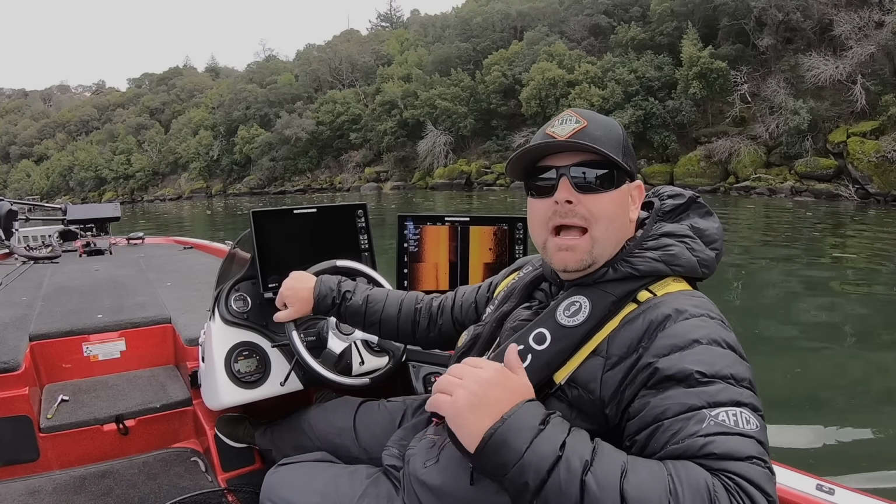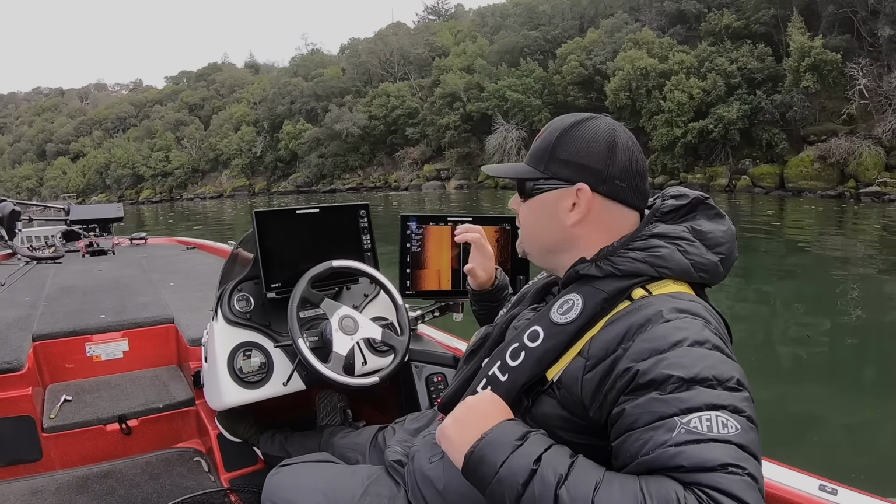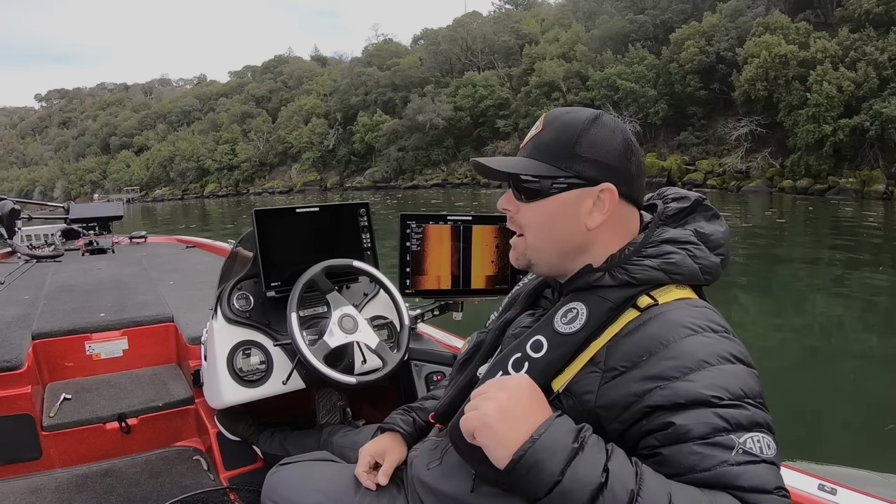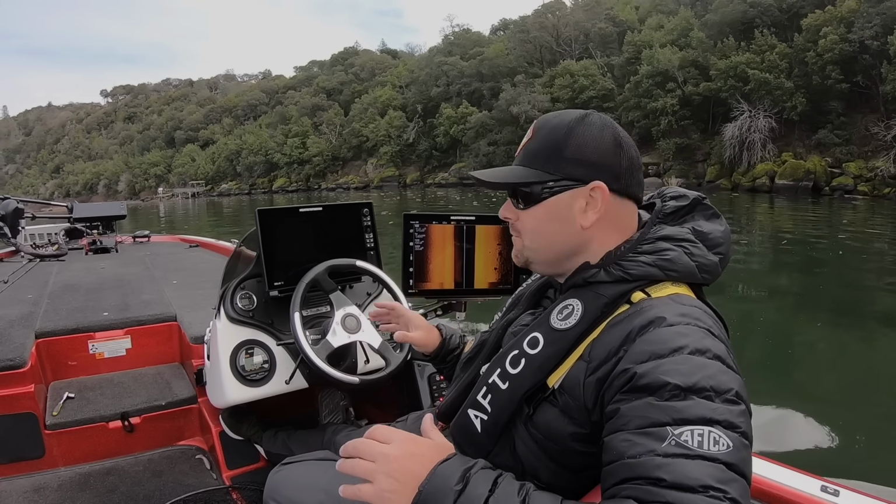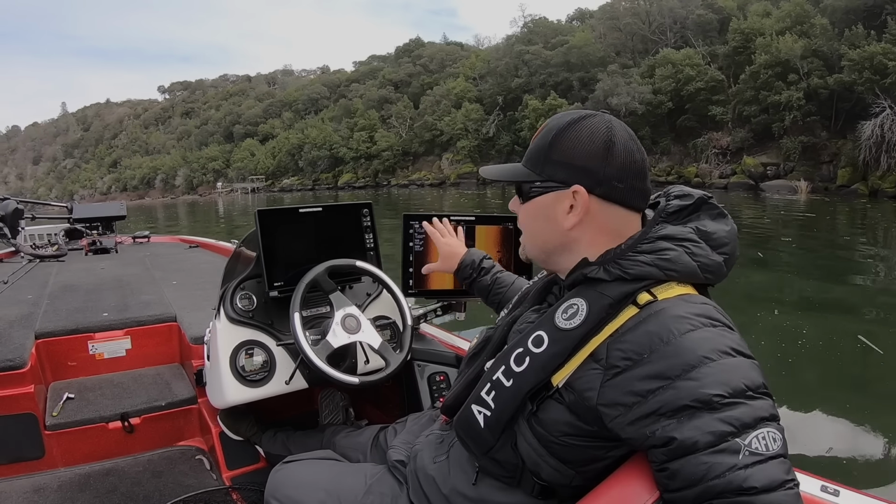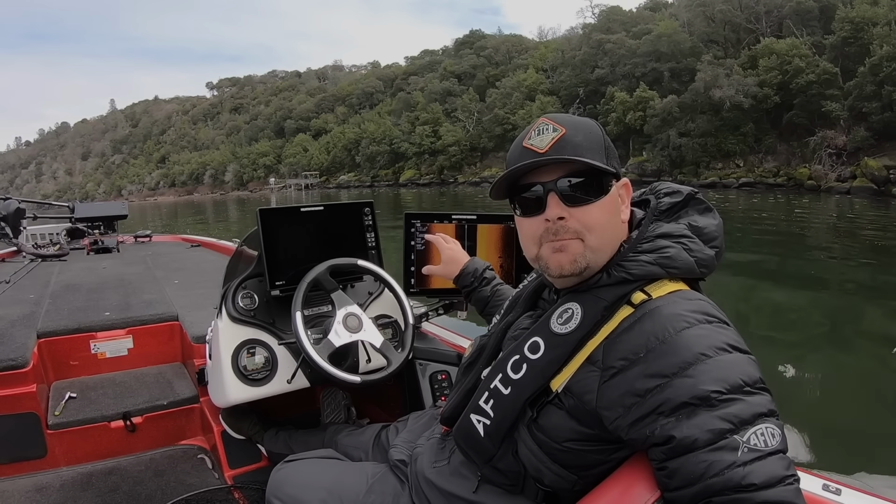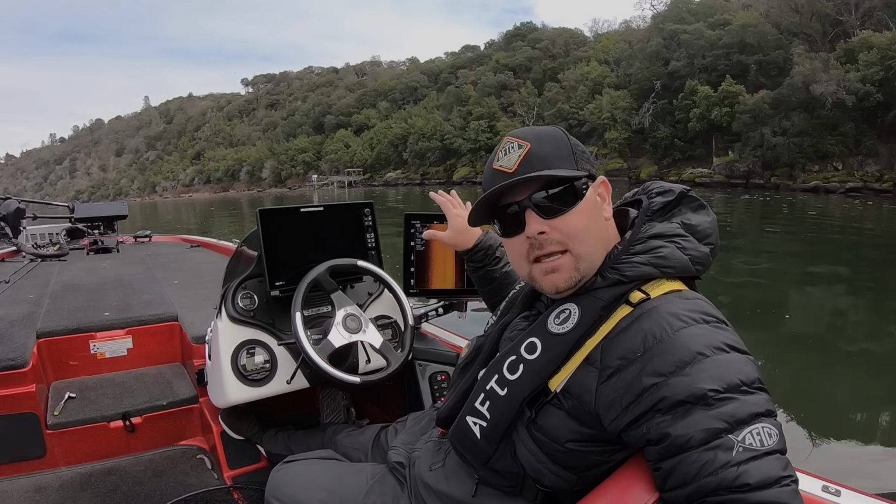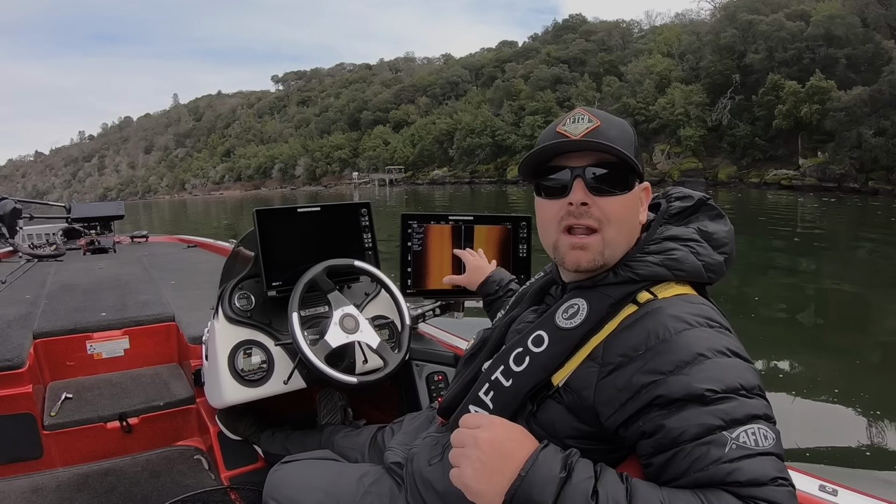So back to when I would use which. Again, 455 search mode. If you have a unit that does not have the mega imaging, once you waypoint that rock pile or that tree or whatever that thing that you found looks different, you're really not going to know what it is if you're scanning 400 or 500 feet and you're looking on a 12 or 14 or 15 inch screen. You just know that it's different. So waypoint it, go over to it, switch to your 800 kilohertz, and that's going to give you a lot better picture of what it is.